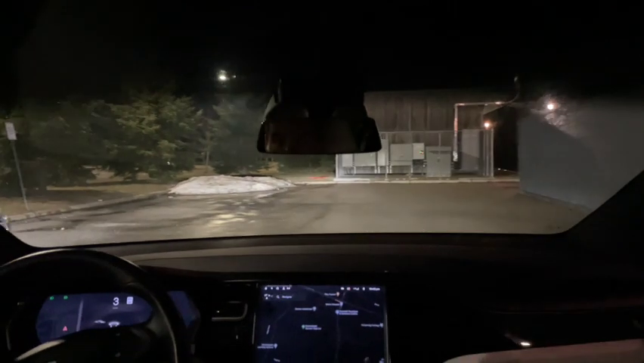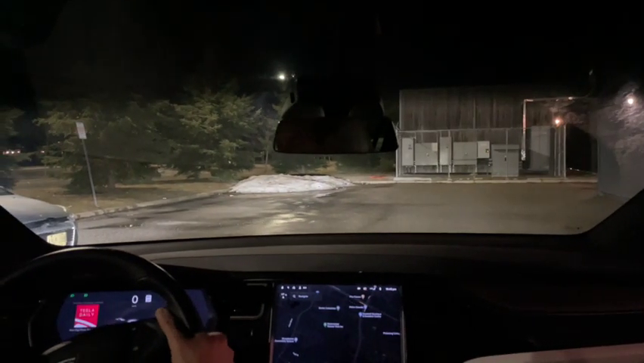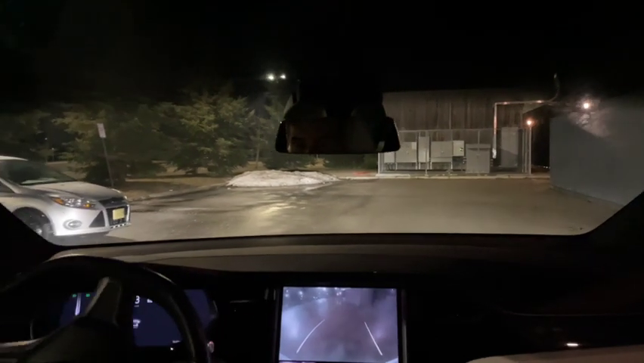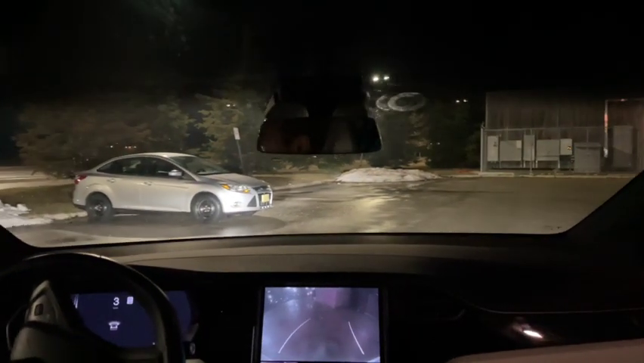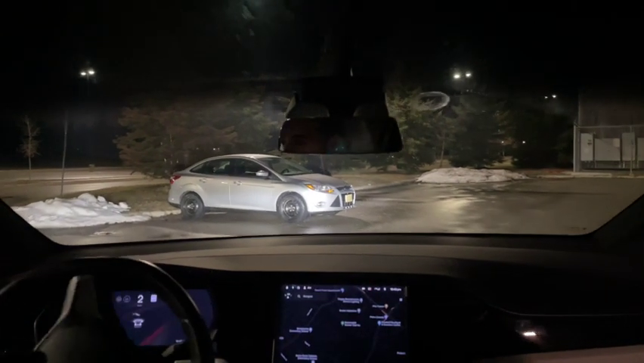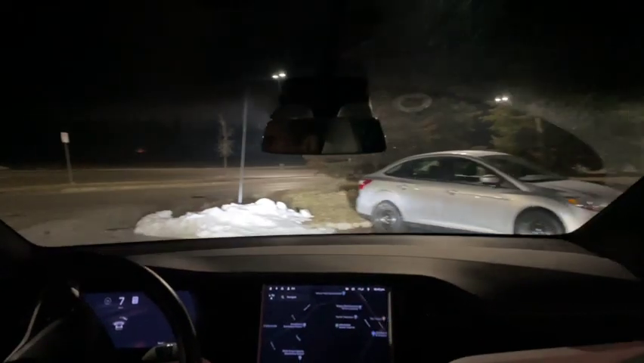Now your destination is on the left. I don't mind that. I think it should find some spot out of traffic and stop, which is exactly what it did right now. I guess I've seen it do that a couple of times before, but sometimes it just kind of wanders around.